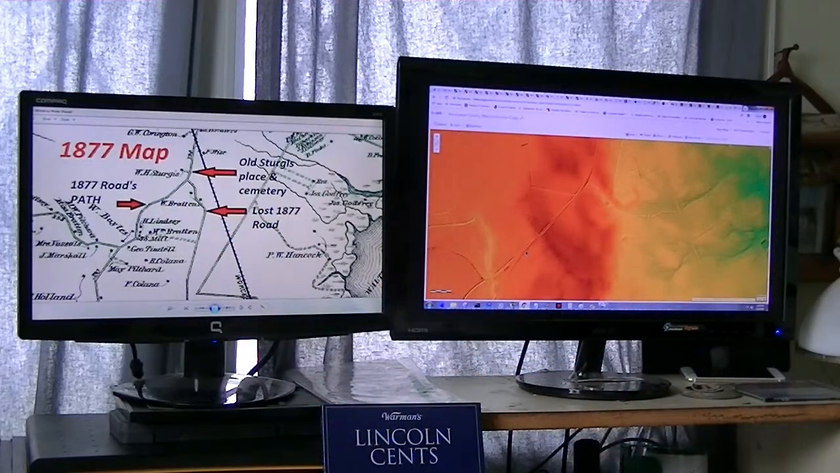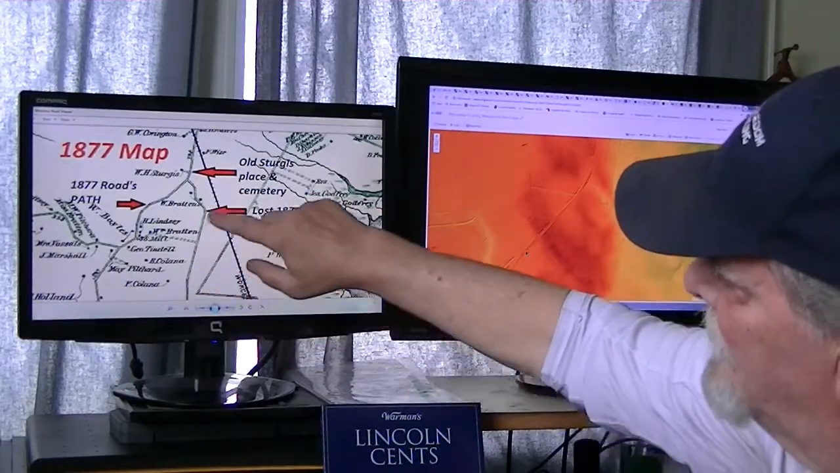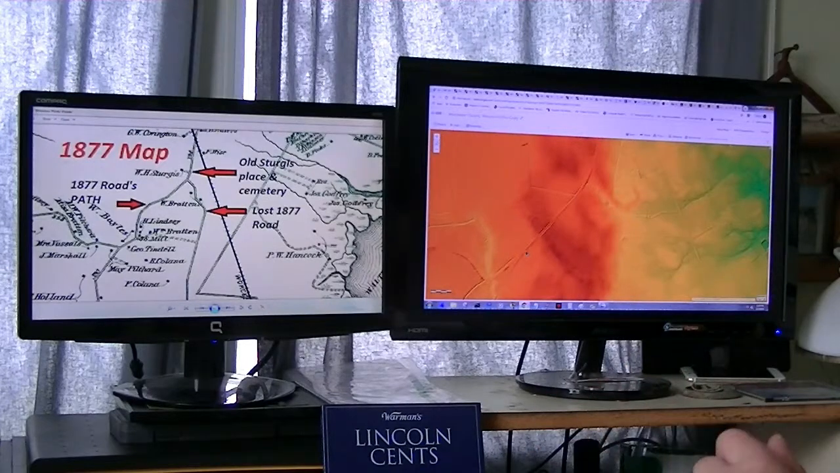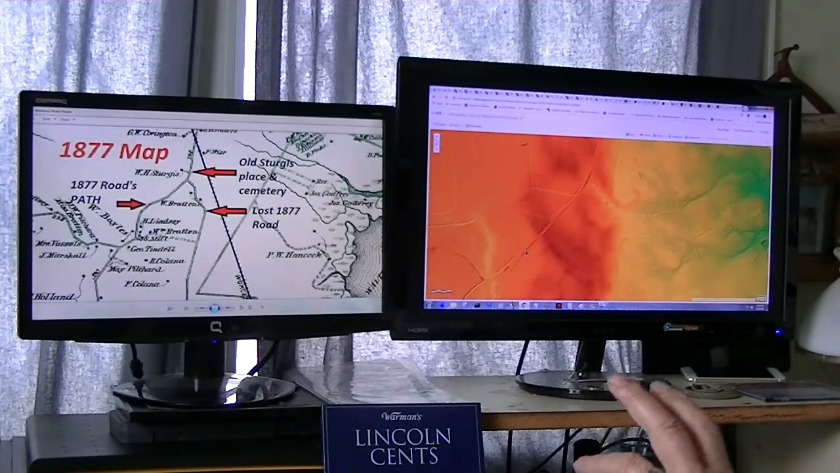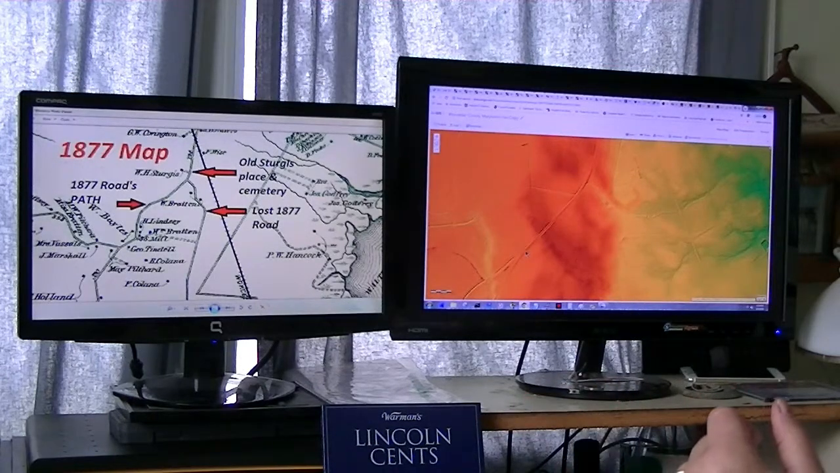But they also elected not to pave this road, which goes through the most beautiful stand of oaks. I've got video of it. I am going to insert that within this video. But this one's strictly how to use Lidar imaging. I might do the 1877 road exploration in a totally separate video, depending on the length of this one.